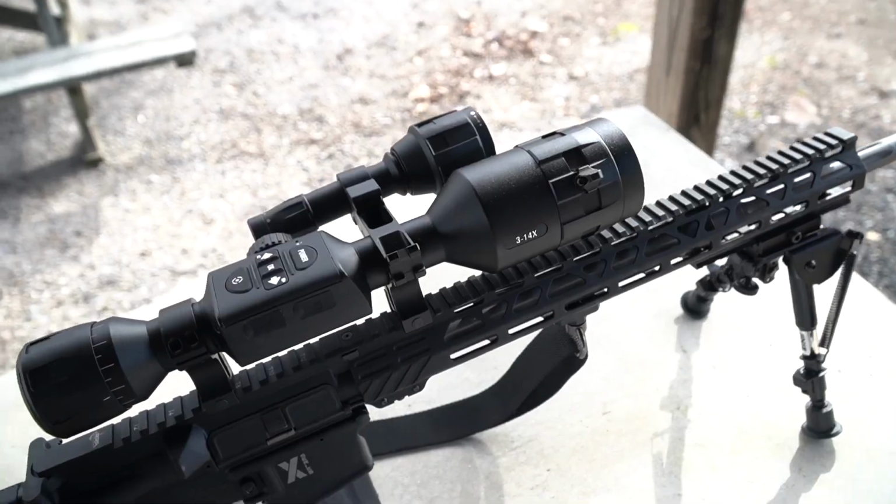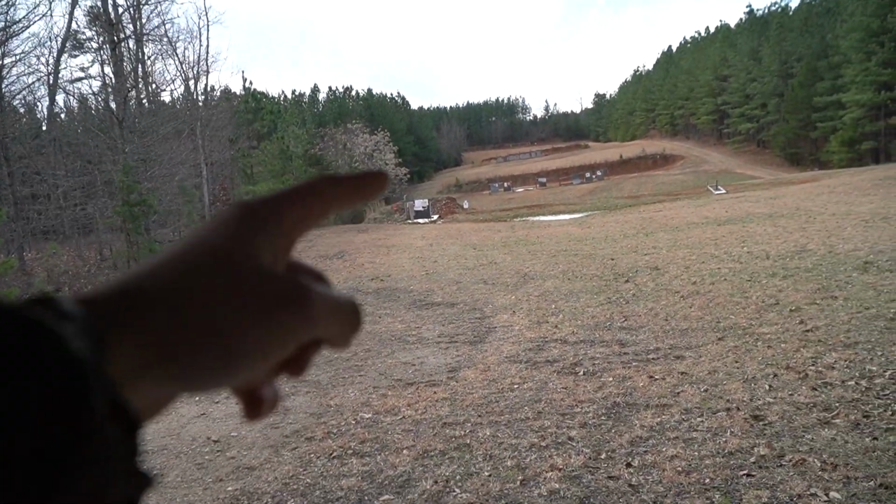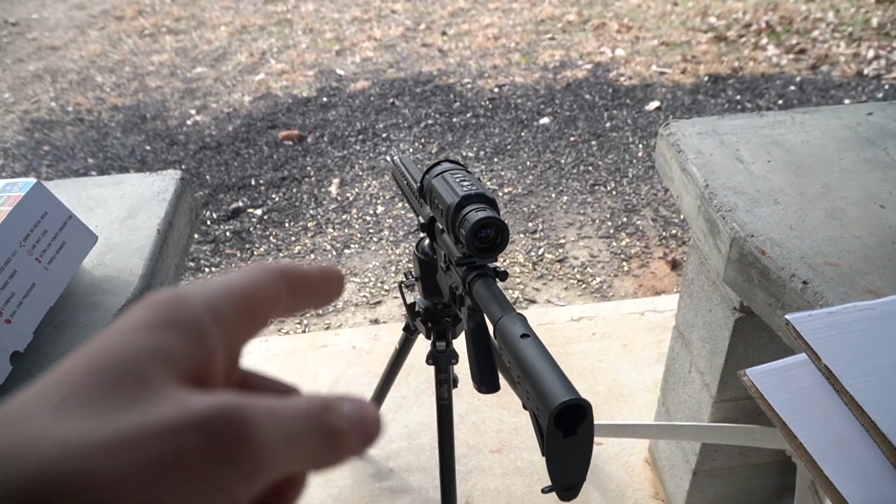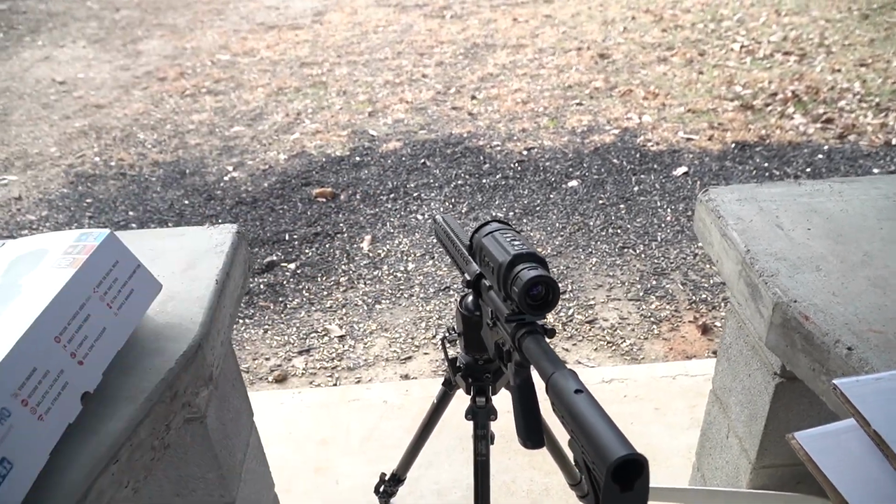This is a 223. So we'll shoot his first at 50, try to get it sighted in, and then shoot it at 100. This one, my dad sighted in last year, so should be good to go. So we're just gonna shoot at 100 and see what happens.